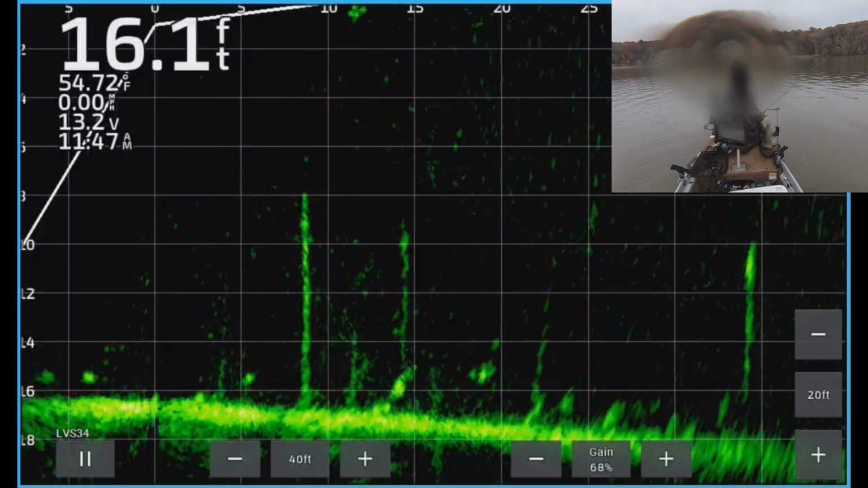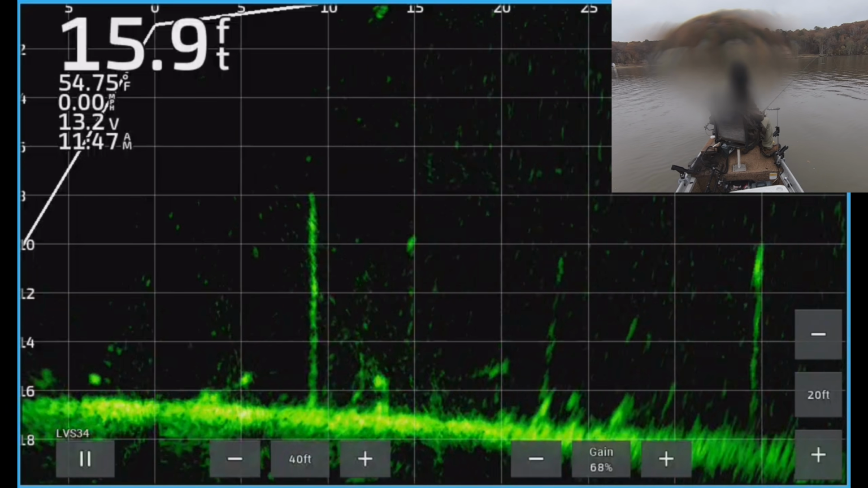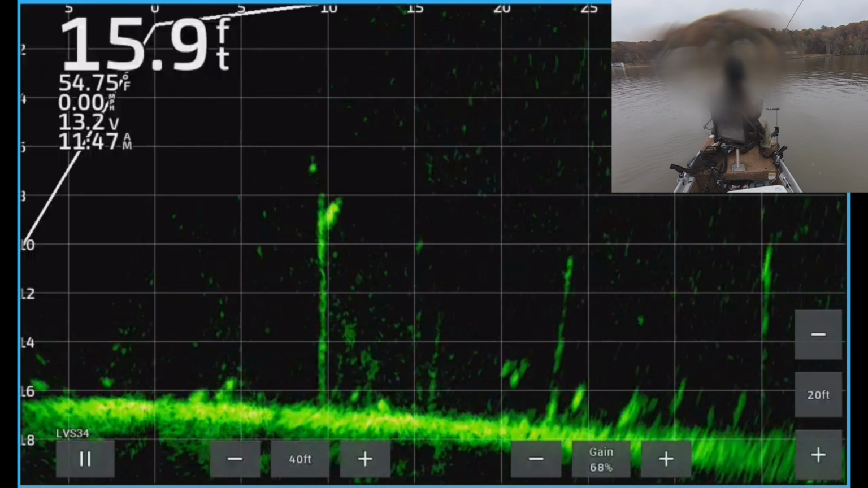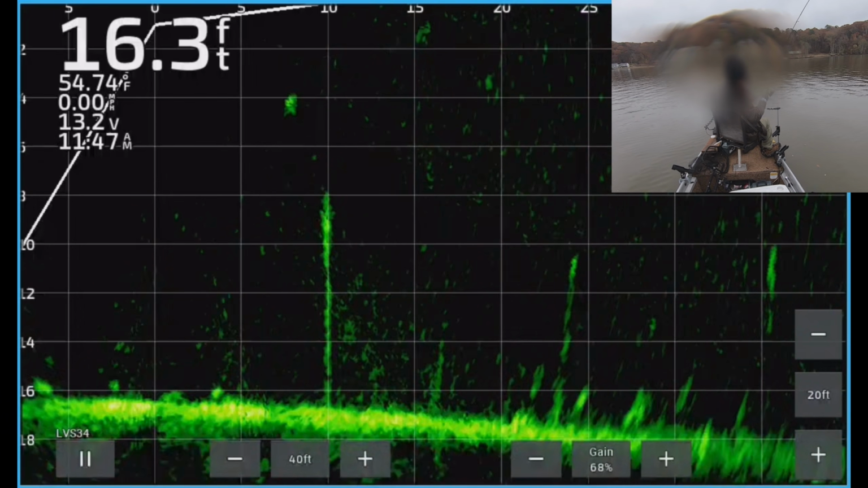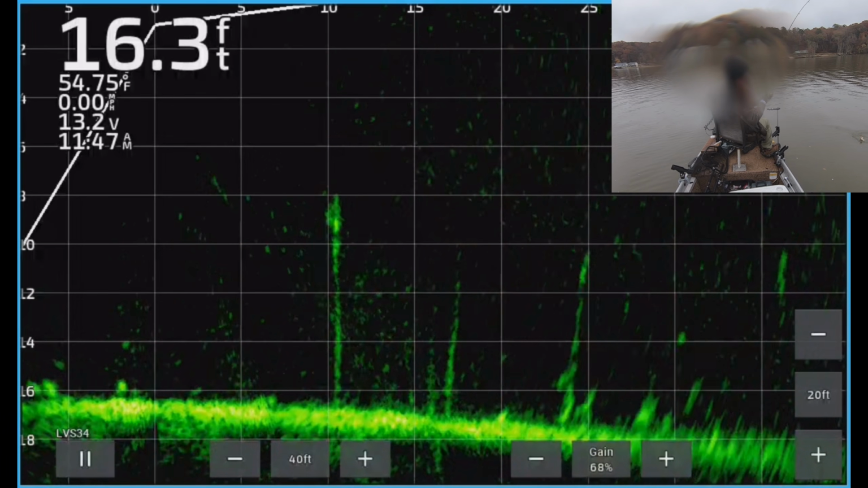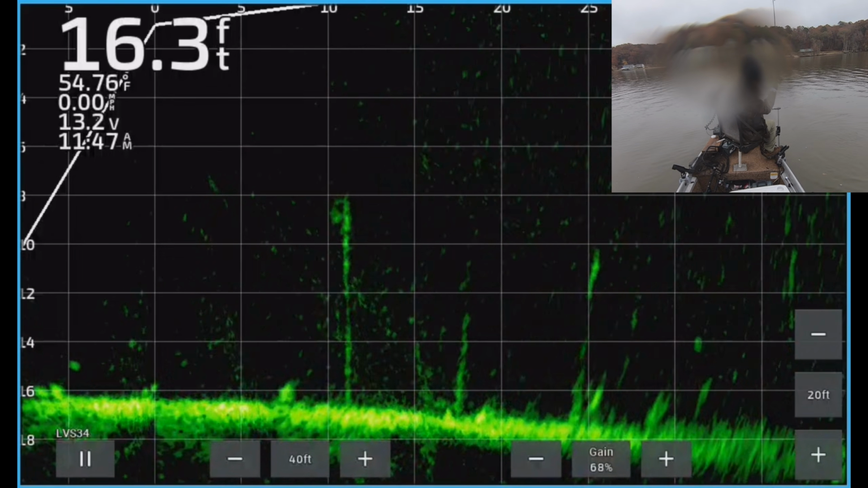There's a fish. That one's on that stump though, so there he comes. There he comes. He got it. There he is. That's a big one too. Like I said, you can kind of tell with the way they move. Whenever they stretch out like that, they're moving slow. That's a bigger fish. Good mark.